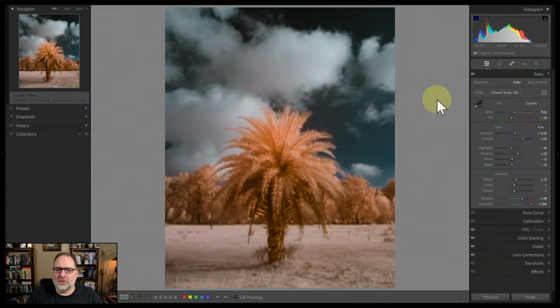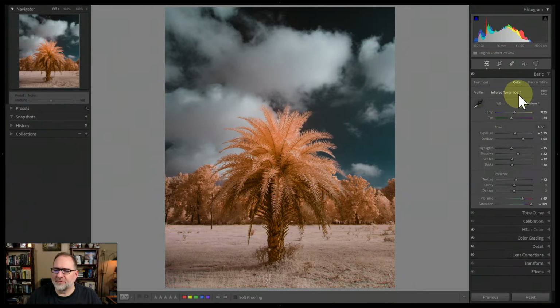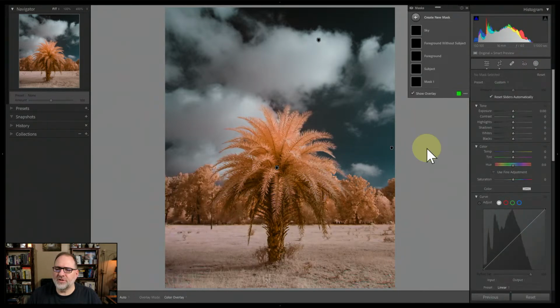Okay, so let's take a look at the masks first. This is your edited version with the masks that you have available. First of all, you've got the infrared temp at -100, which totally makes sense to get a good white balance, and based on the clouds, you've got a very nice white balance. So that looks great. If we go into the masks, let's talk about the masks.